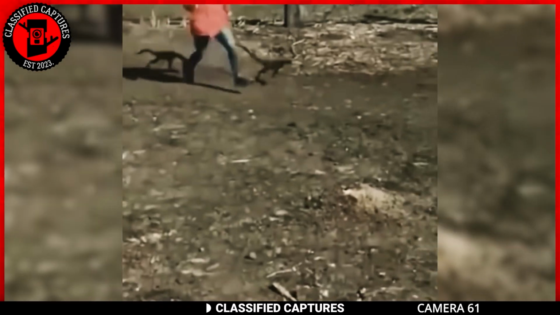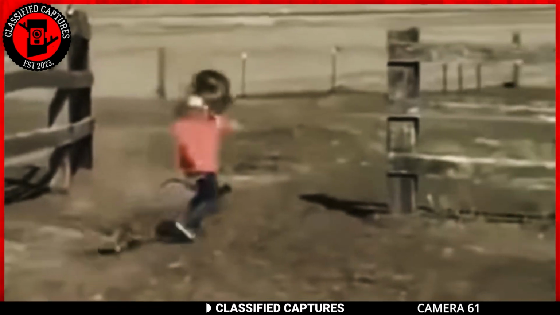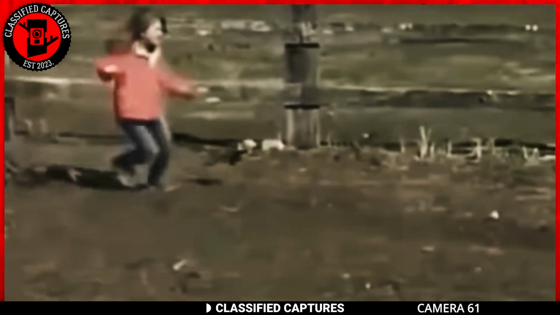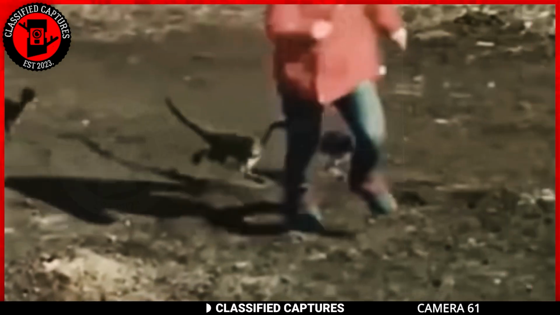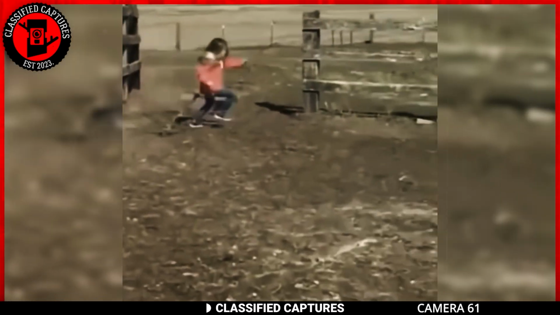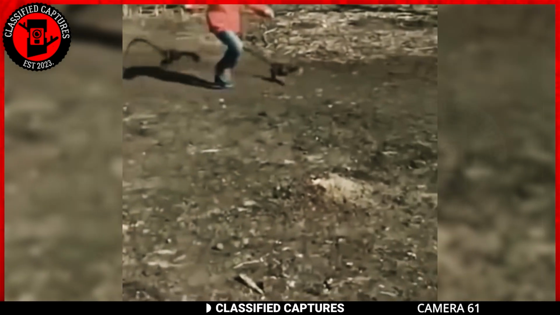Do we even have the technology to protect ourselves from them? So here we are, caught between awe and a healthy dose of caution. What's your take on this mini dino spectacle? Are we witnessing the dawn of a dino era, or is this just a quirky moment in the annals of farmland adventures?